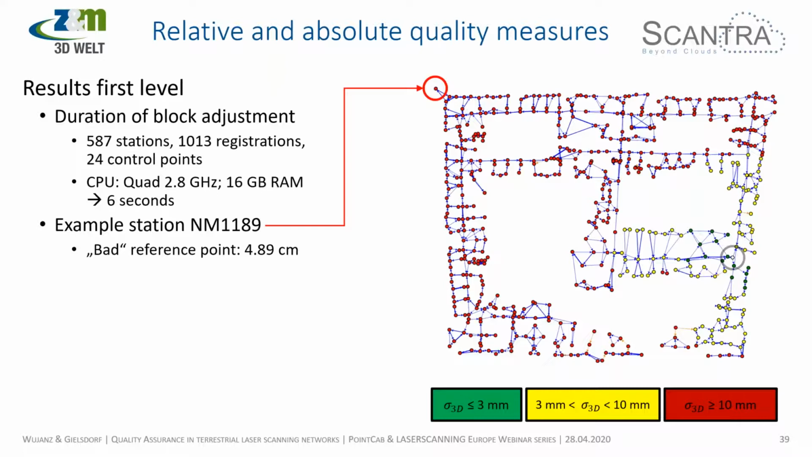So let's talk about these absolute quality measures. What I told you earlier, the task was that the absolute quality measure has to be lower than 1 centimeter. On the right-hand side, you can see a gray circle, and that's the datum point that we chose there. Around this gray circle, there are a couple of green stations, and it becomes yellow, and the rest is red.